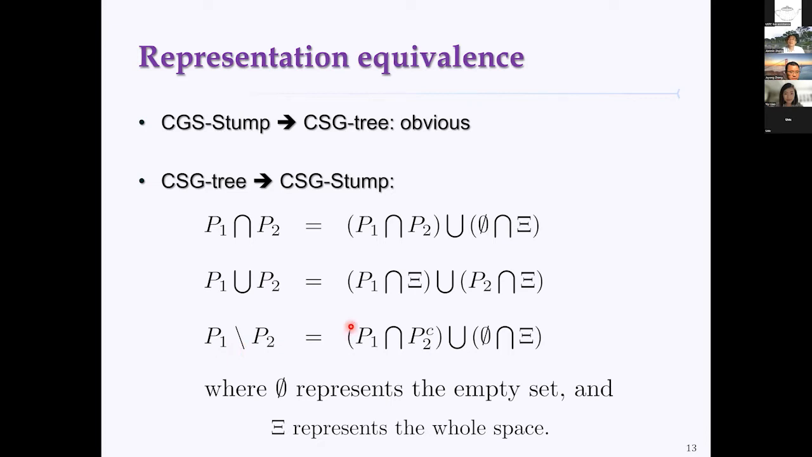So by induction, you can prove that any CSG tree can be converted into a CSG-Stump. That means both representations are equivalent, so CSG-Stump can represent any CSG tree.